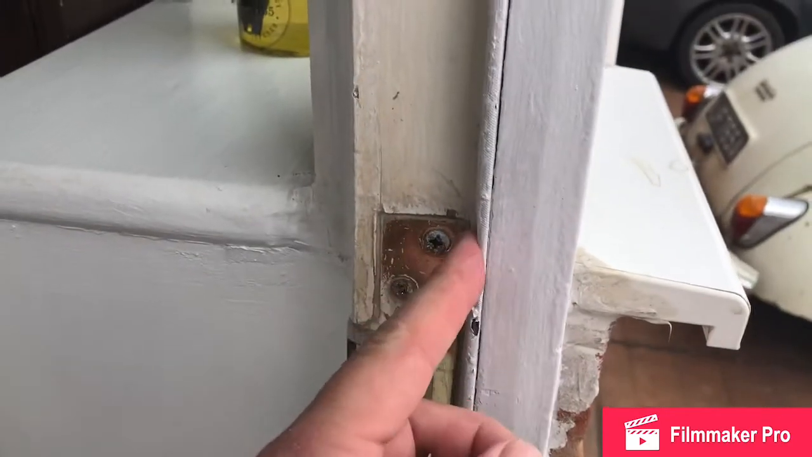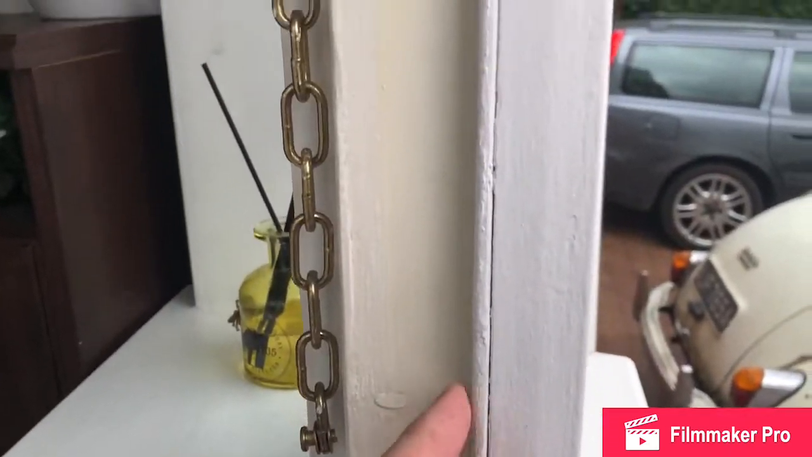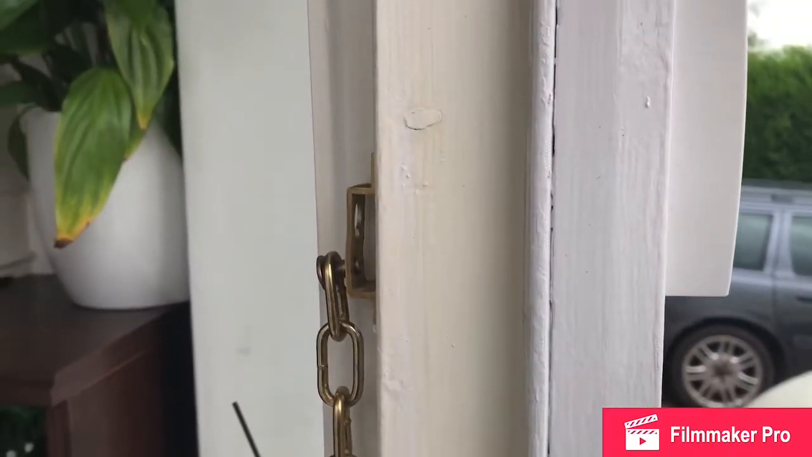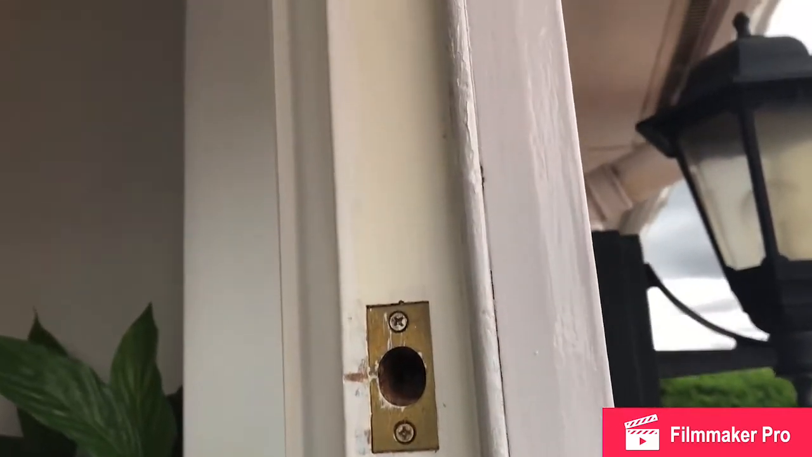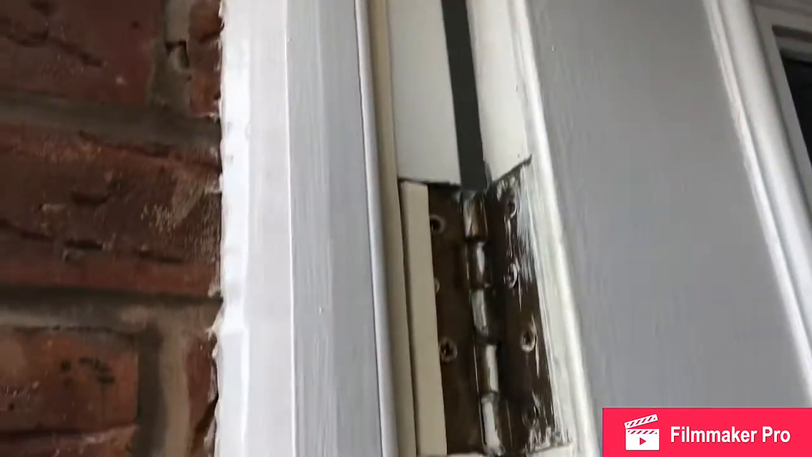And we inspected this, not really a lot I could do with this. It was doing its job. I put my thermal camera on it and it was doing absolutely fine. But I did notice some areas which needed improvement here.